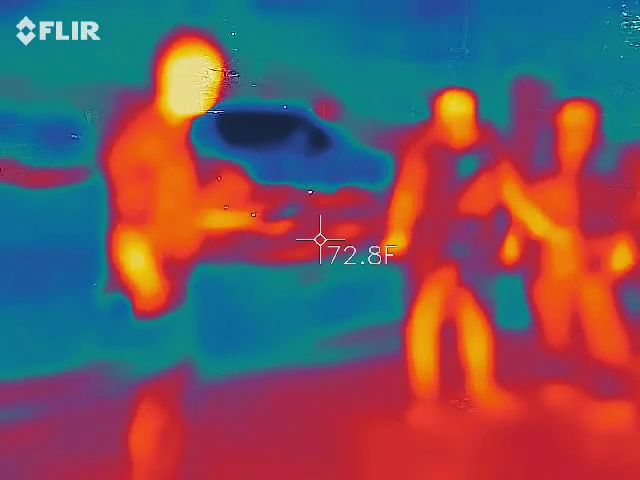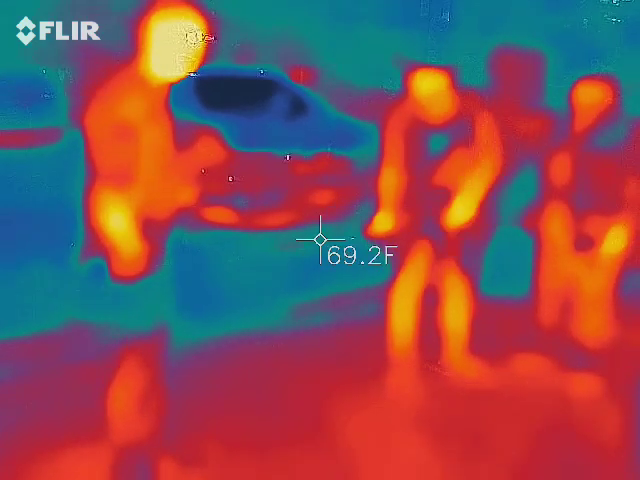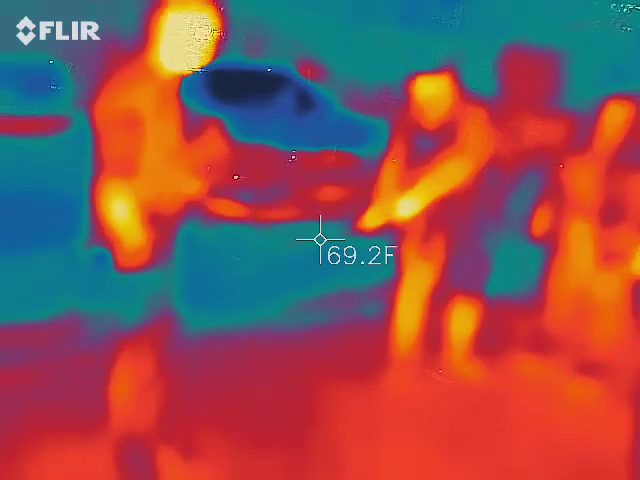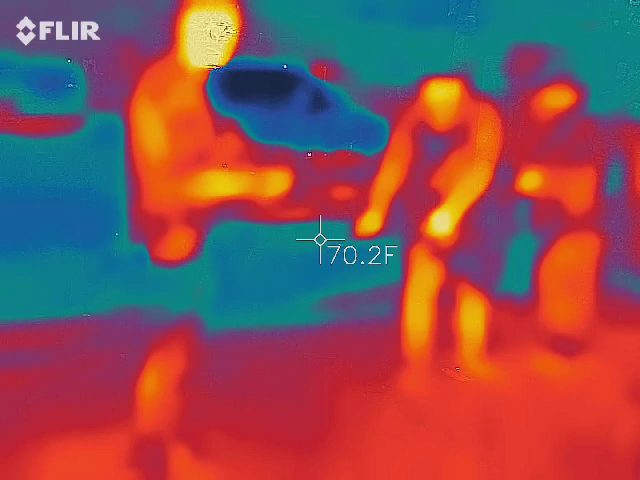What's going on with your EMF? Nothing yet. Nothing right here. We will. Okay, I'll say that. As soon as I say that. Now, normally, whenever I... Could you bring up his phone? Look at that, it starts going into the red. Look at that.